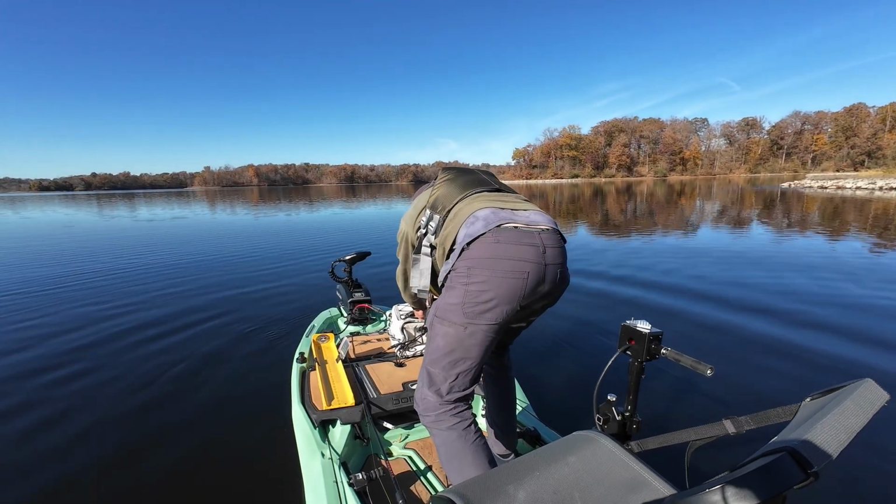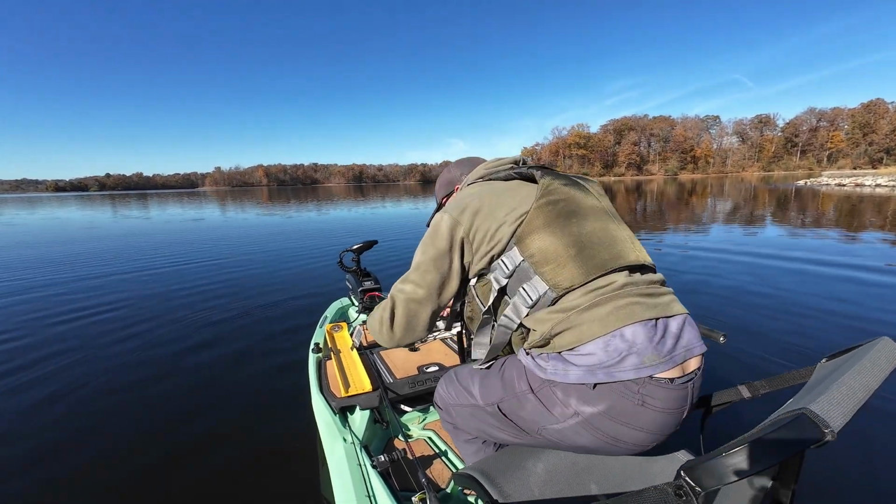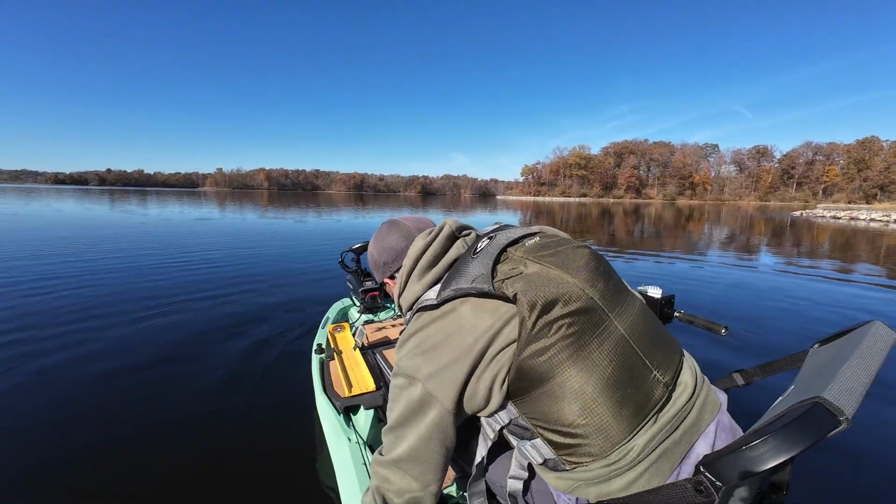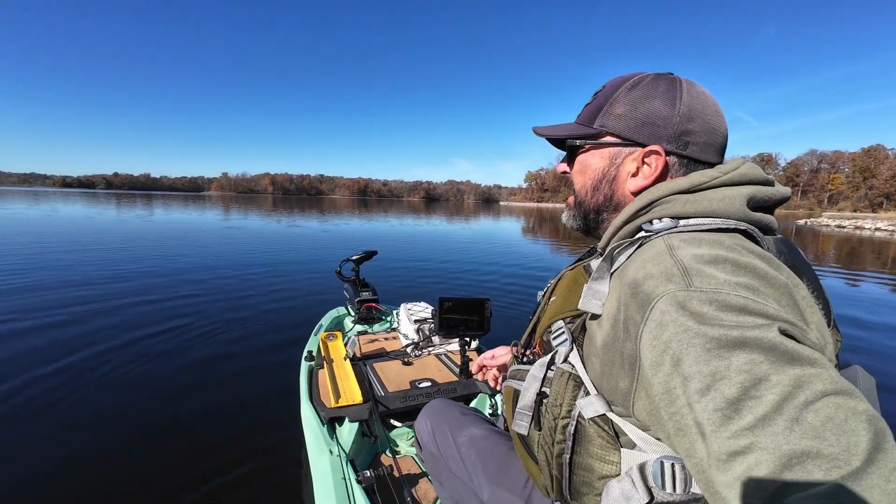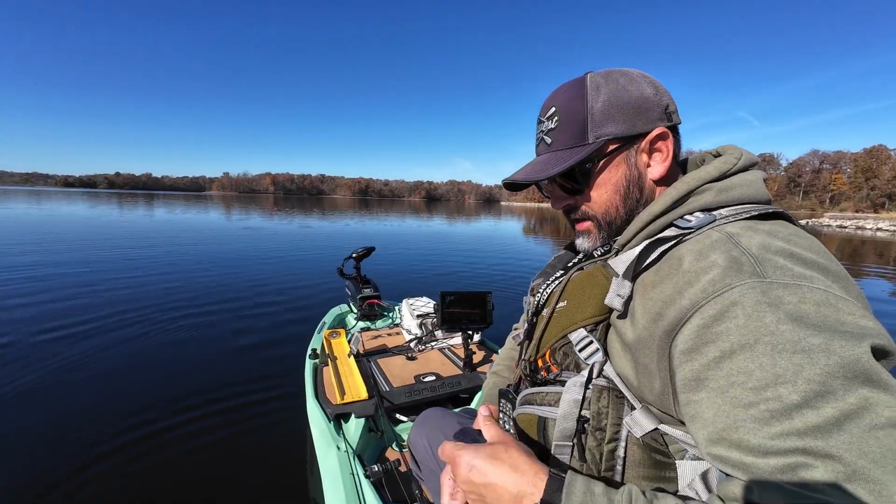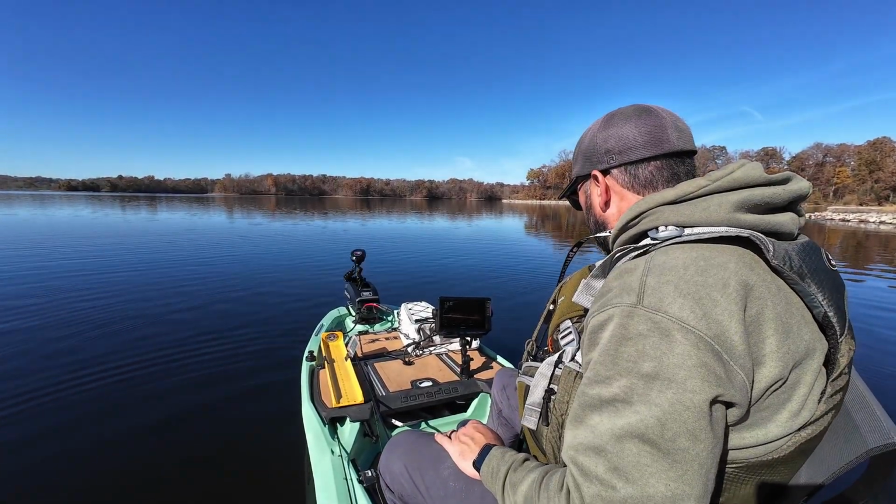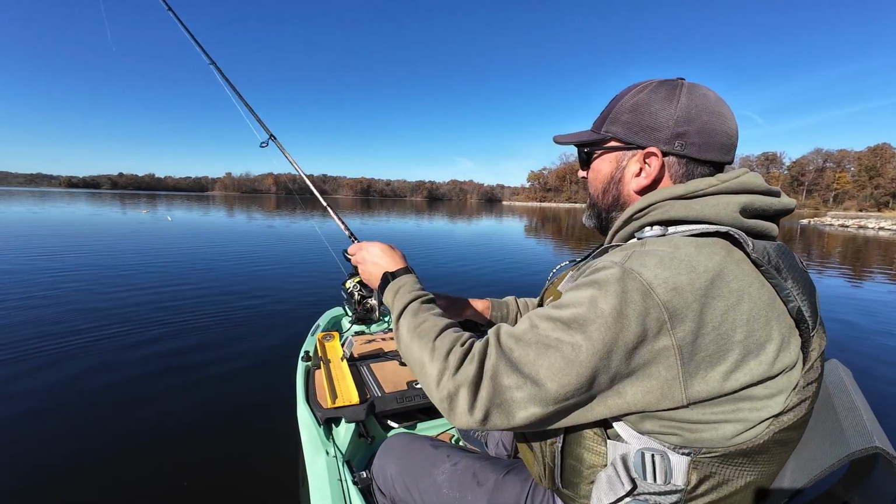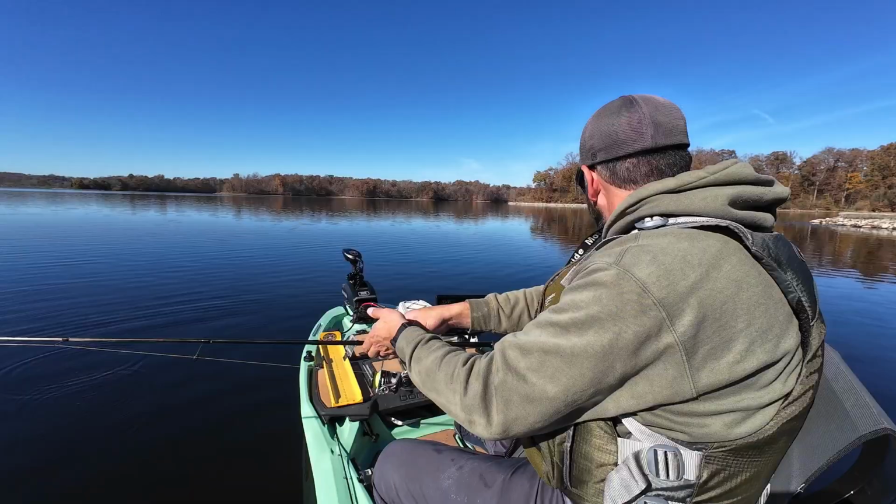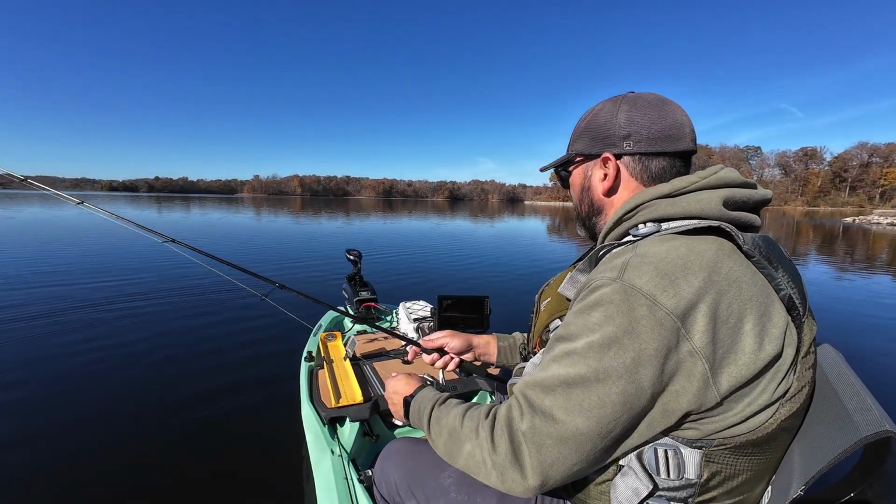It's right at 9 inches. All right. Another one for the fryer. Pretty cool. Really just trying to explore this brush pile a little bit, figure out where they're at. Maybe catch a bigger one is the idea, but this is pretty cool. I mean, getting to watch how they react, that's pretty neat.